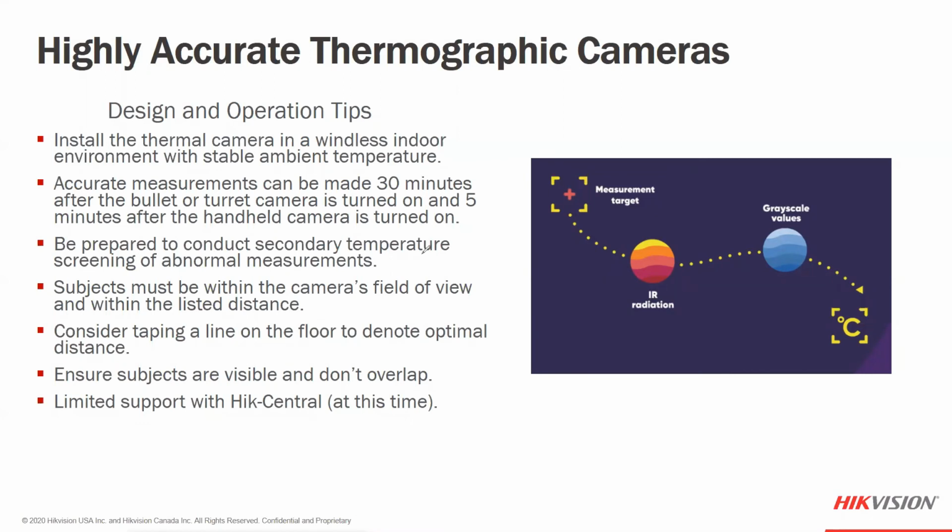There is some warm up time. The camera does have to acclimate to its environment. So we have about 30 minutes for the camera to warm up, to adjust its own operating temperature to the ambient temperature and the background measurements that it's actually making, and it increases its accuracy level. So with 30 minutes to start that warm up period before you can start calibrating and making those accurate measurements. We also have 5 minutes for the handheld device that we want to allow to warm up for about 5 minutes.